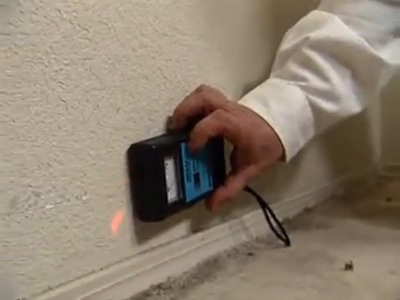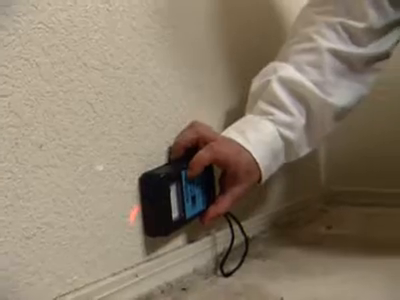The previous state-of-the-art was handheld moisture meters. You physically have to touch a moisture meter to any part of a wall or ceiling that you want to measure. You can't always reach all the areas without building scaffolding, without bringing in ladders, without using a lot of labor and taking a lot of time. Whereas with the infrared camera, we don't have to do the destructive testing.